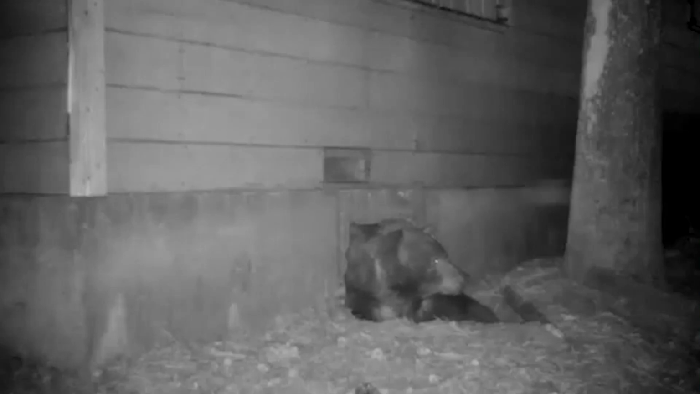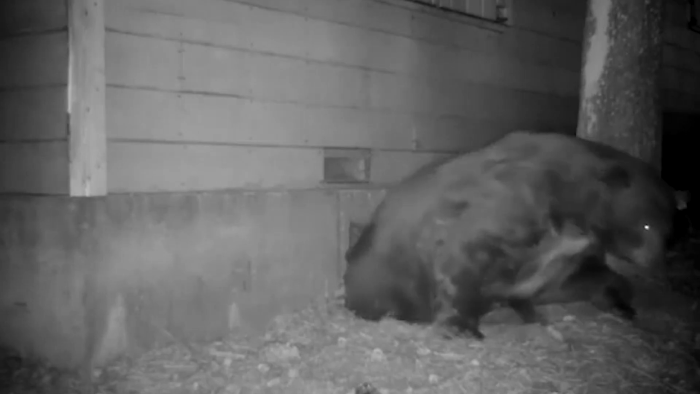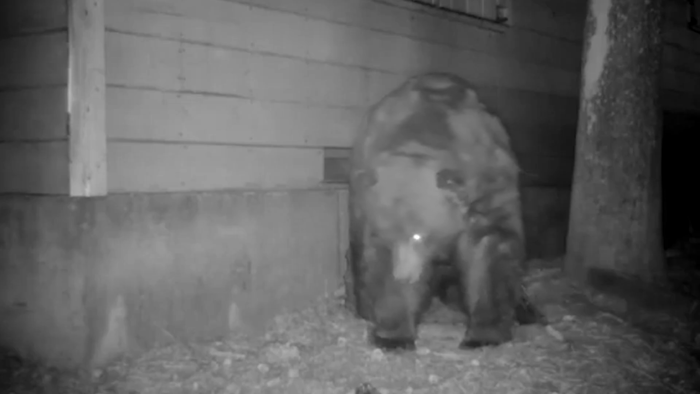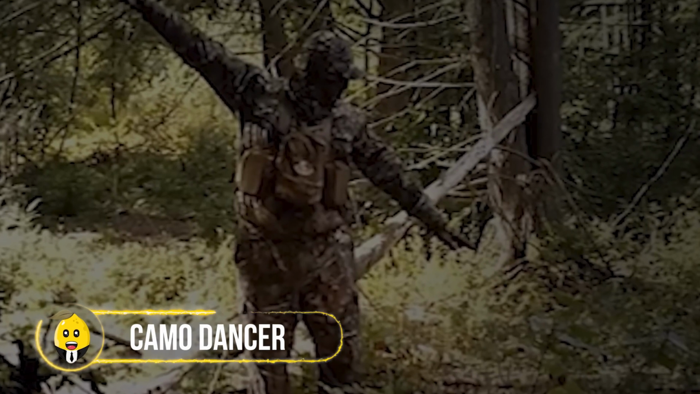Now, check out this bear, who despite its sturdy frame, was able to squeeze himself through the crawl space of a building. Whoa, it's really surprising. Camo dancer.